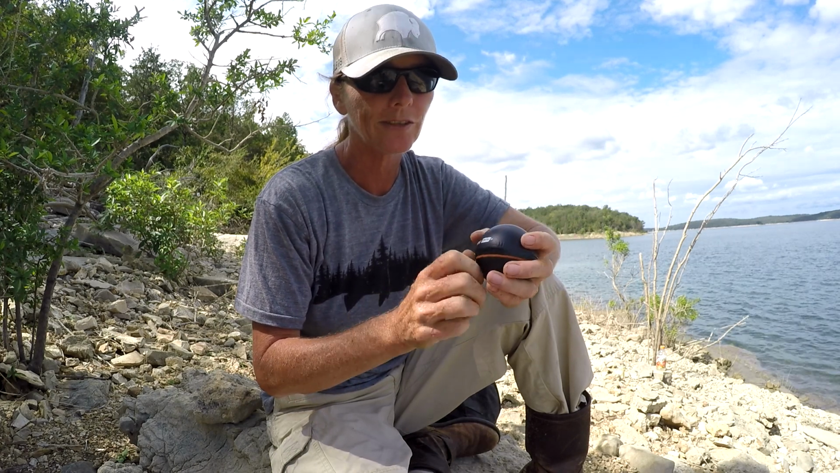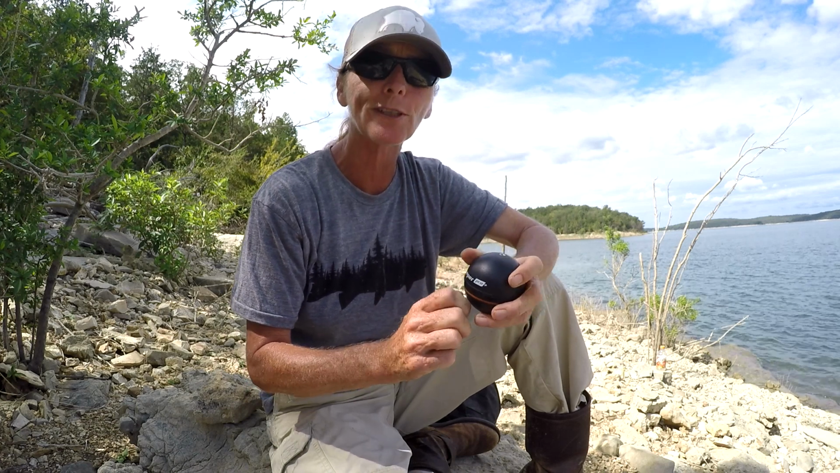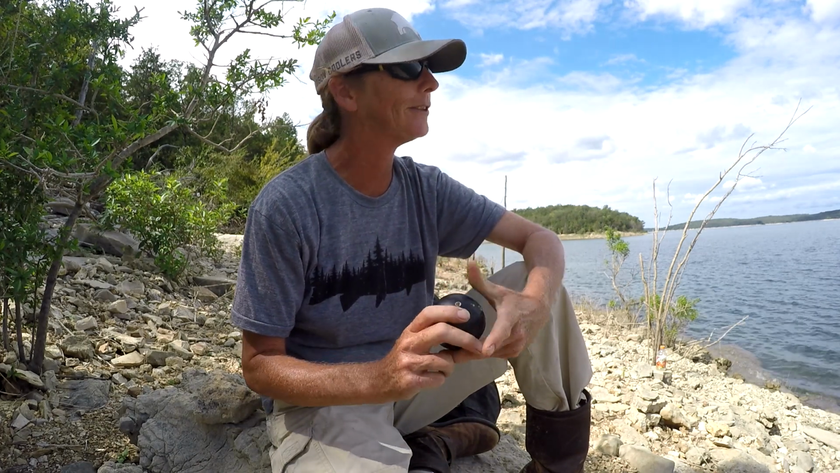One thing I'll let you guys know if you decide to get one, I had this sucker on for like 4 or 5 days straight, carrying it around back and forth up and down this hill, and the screw came out. So make sure your screw is tight, okay? Because the last thing you want to do is cast that sucker out there and then have to go swimming after it. So there's that.